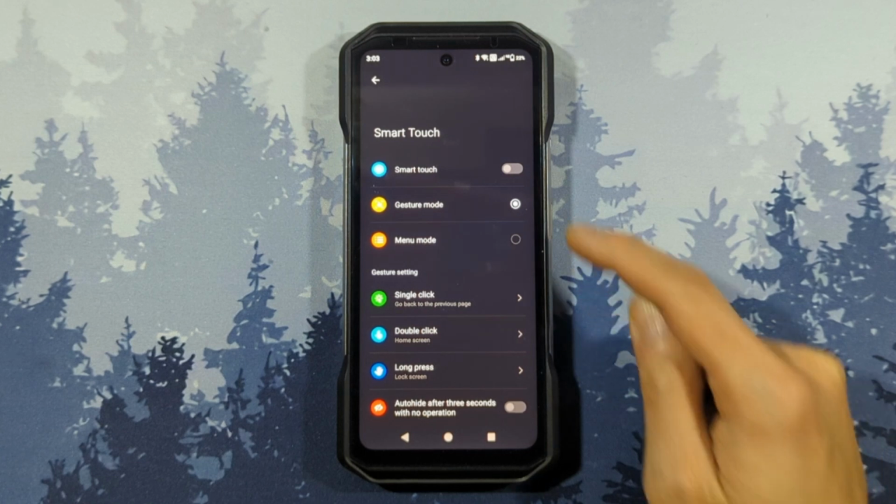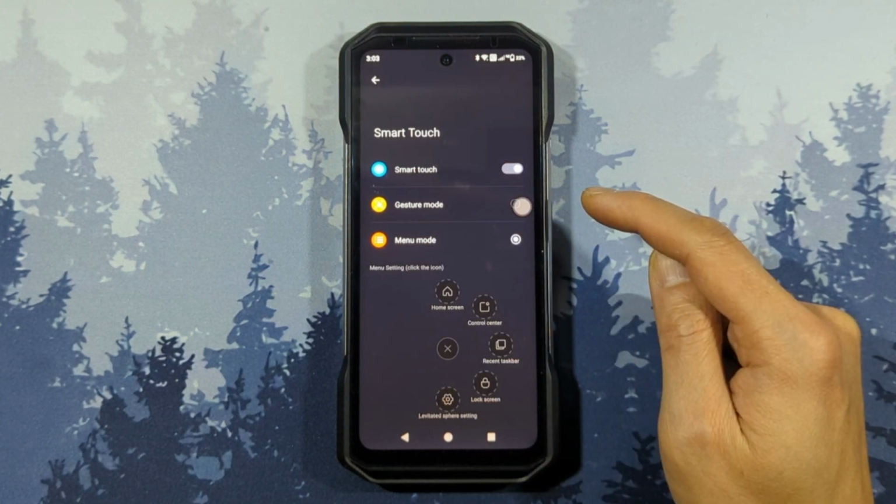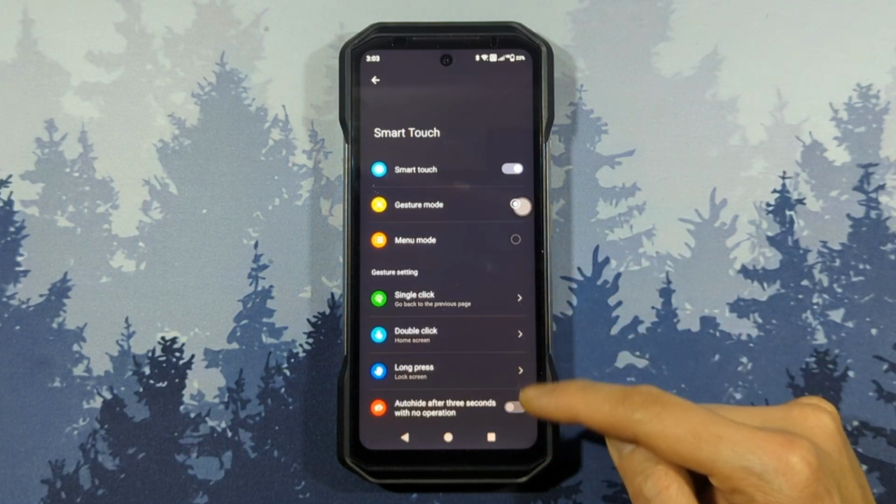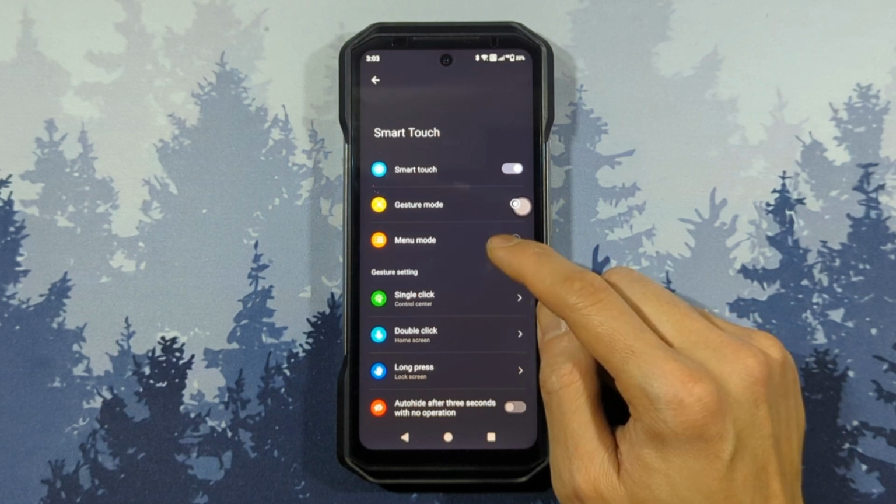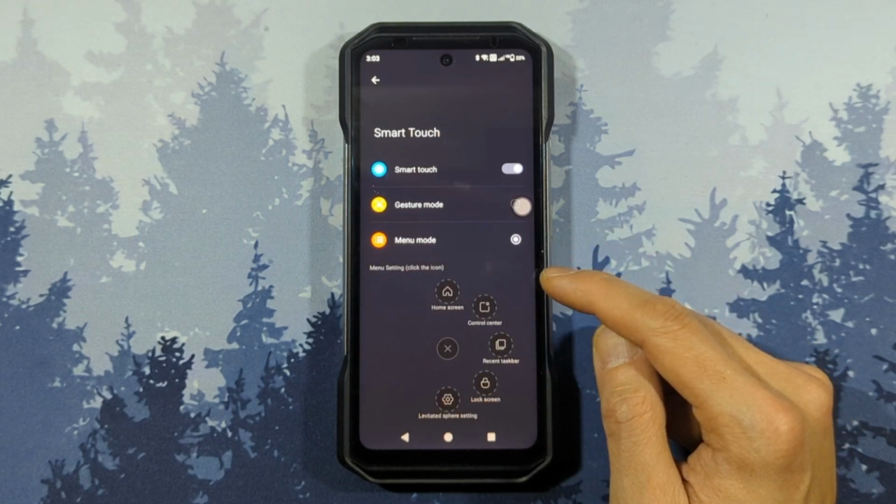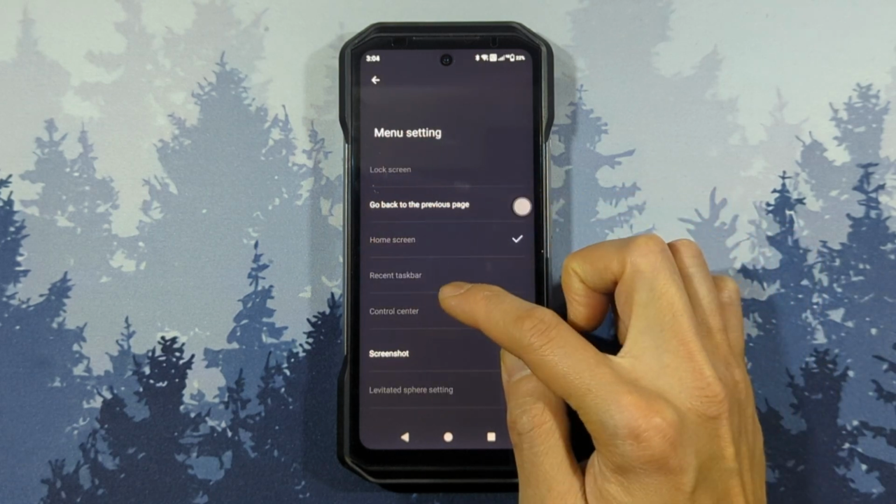The Smart Touch feature. This feature enables a floating button that can be set up as gesture or menu mode. On gesture mode, you can assign actions based on single, double, or long presses. On menu mode, touching the button brings up an arc of icons you assign actions or apps to. I don't like things floating around my screen, so I'll leave this off.